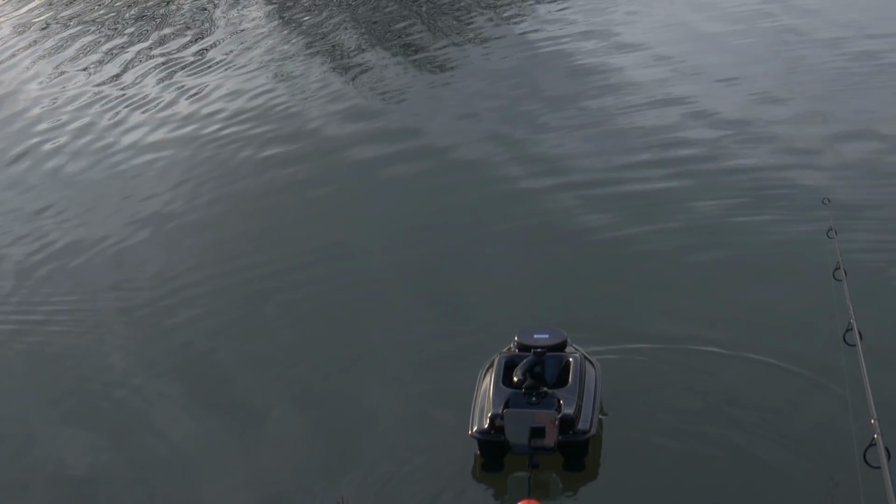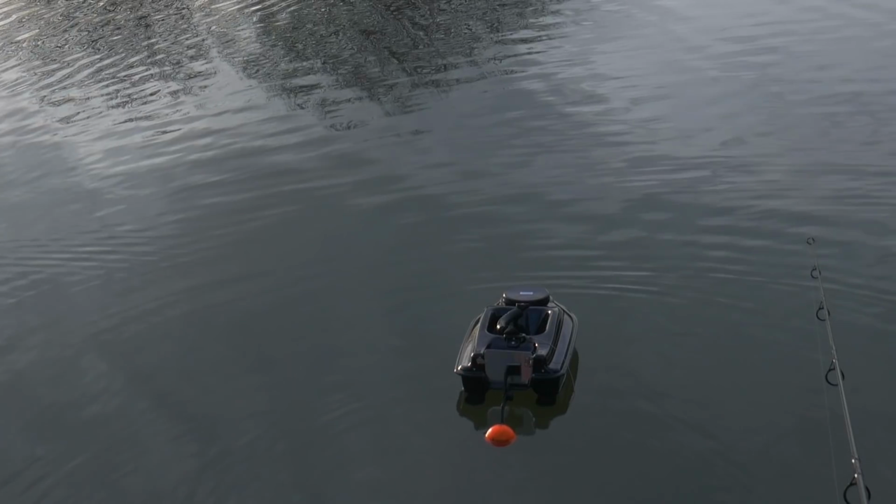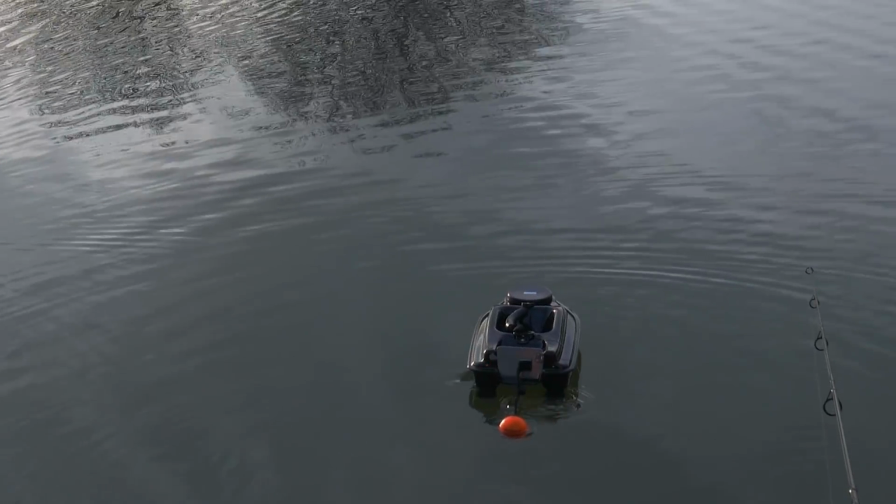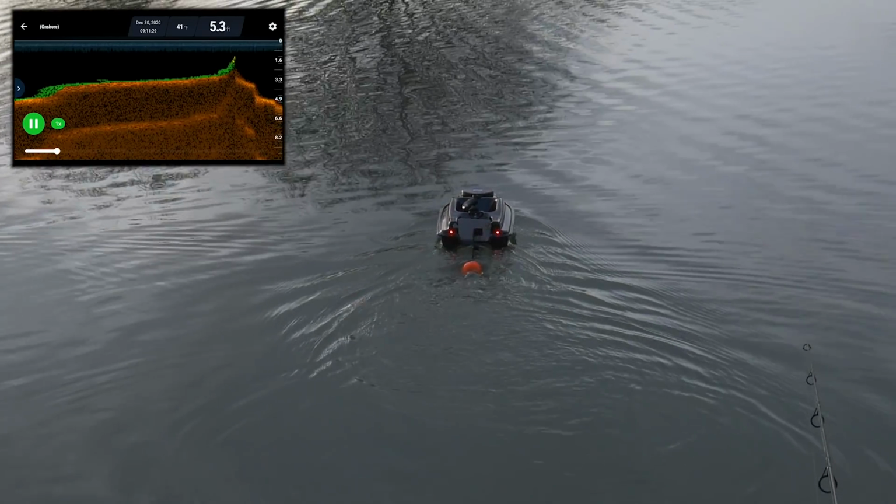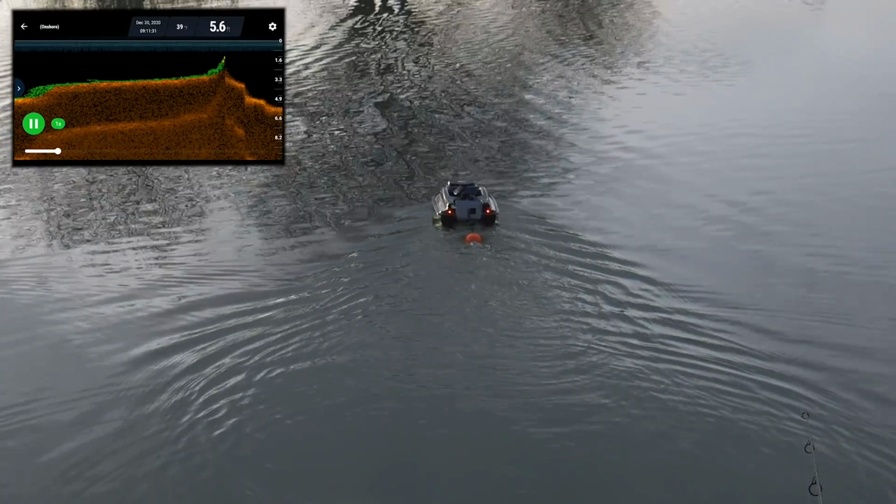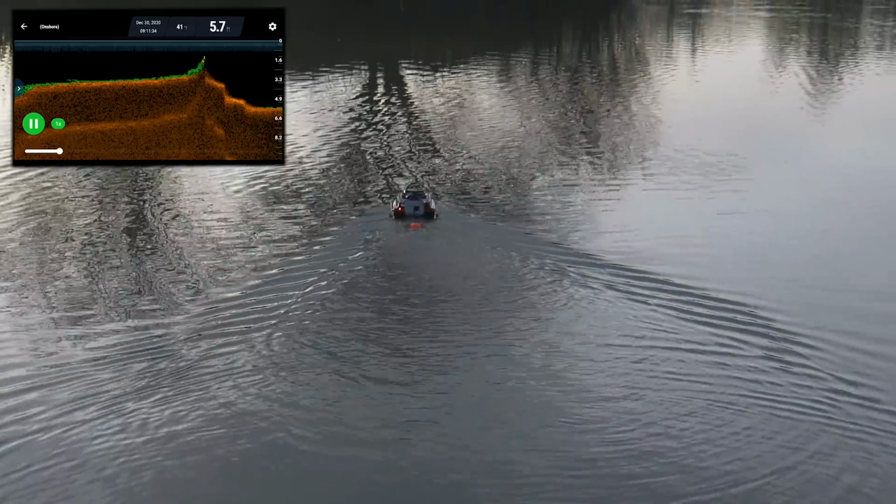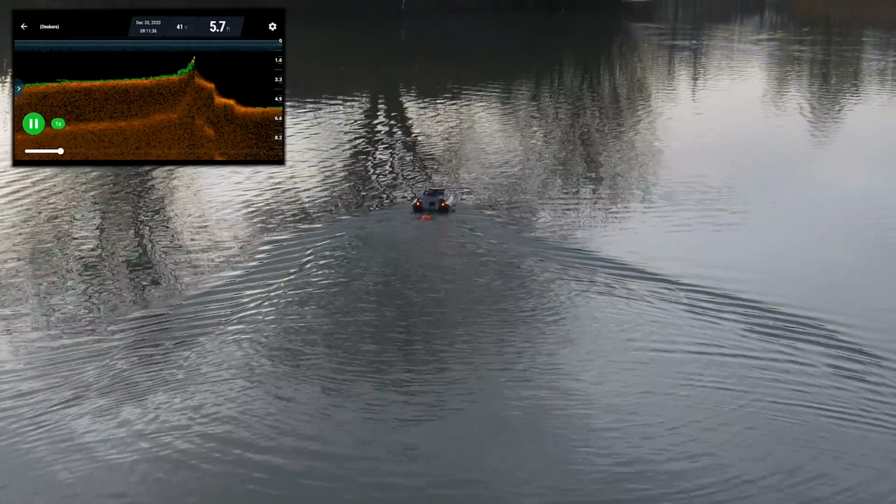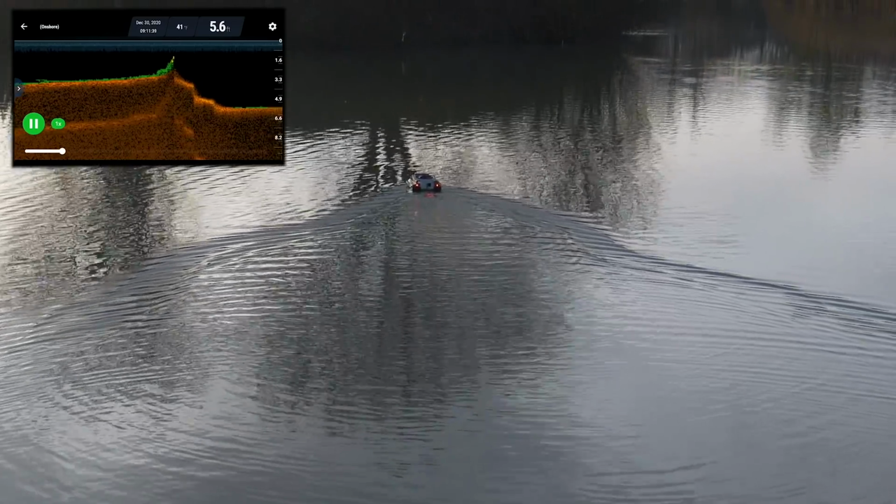So I think you missed when I went to the island, but I did go over towards the island. I wasn't filming at the time, so I'll have another go. So drop down to 5 foot, all the way over there.